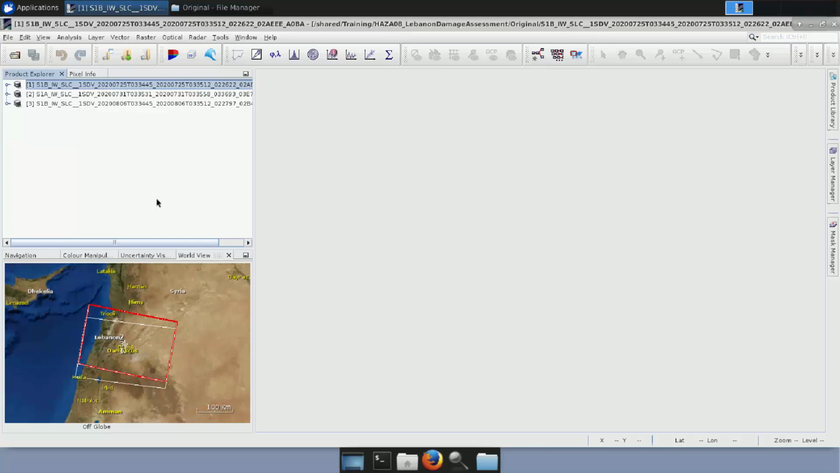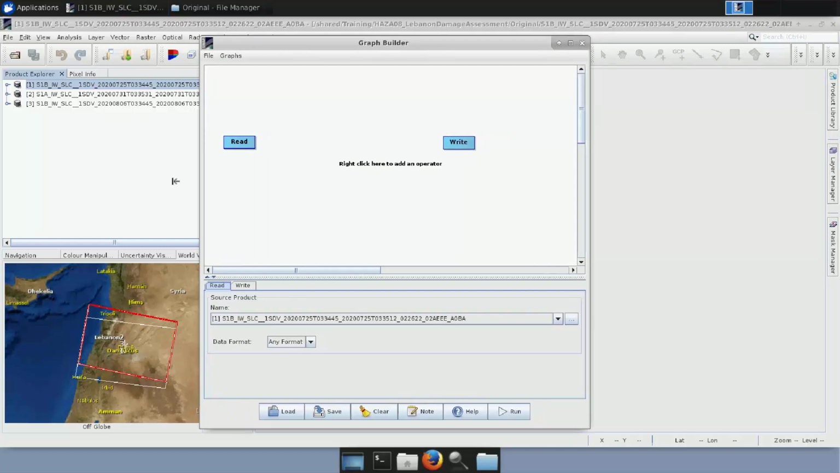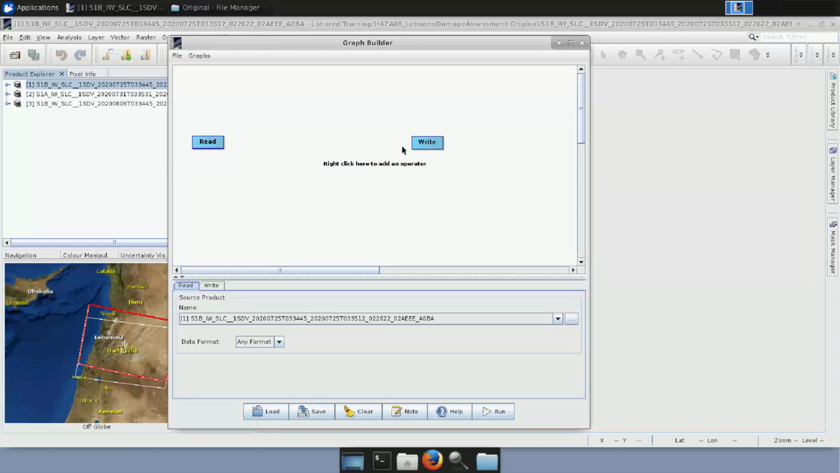We need to start by creating a processing chain where we will put the images acquired before the event together, and then where we will put together the one image acquired right before the event and the one after the event. In order to do so, we go to Tools, Graph Builder, and we will build a graph here. Let's right-click on the right operator and delete it, and we will add it a bit later.